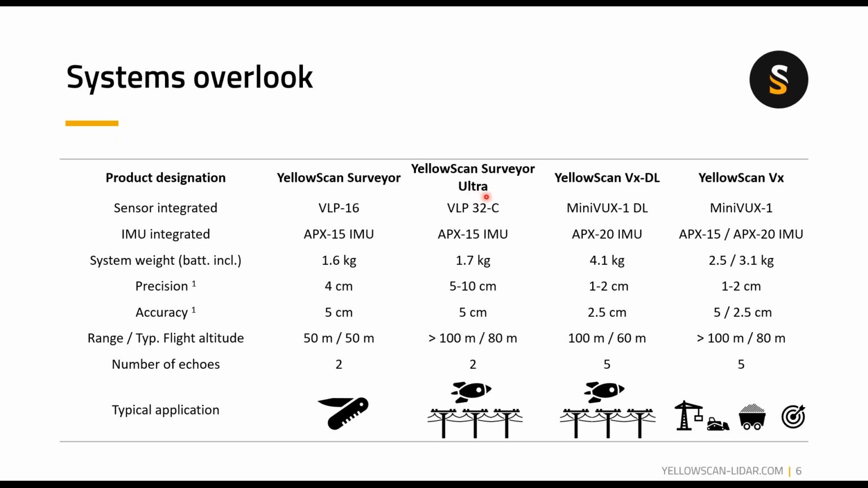Now we move on to the VX series. So as I said earlier, the VX are Riegl integration. So first we're looking at the VXDL. DL stands for downward looking. It's a Minivux 1DL integration combined with the higher grade APX20 IMU from Applanix. This is our heaviest system with a 4.1 kilogram total weight with the battery included.